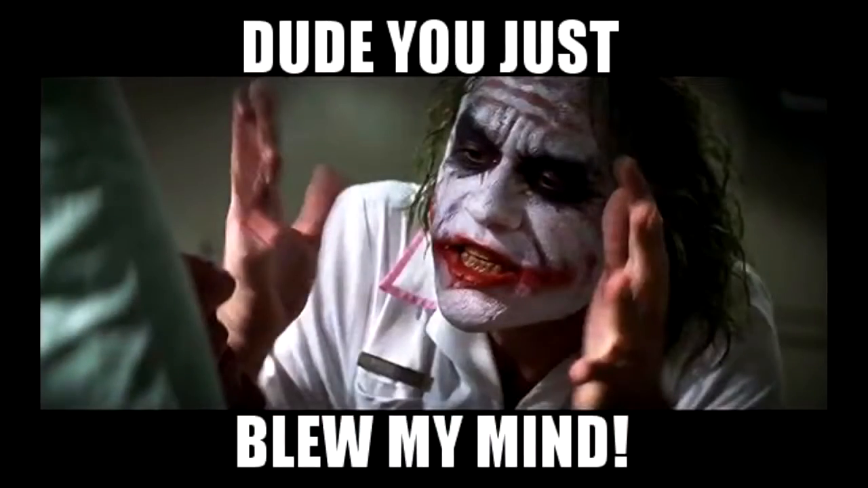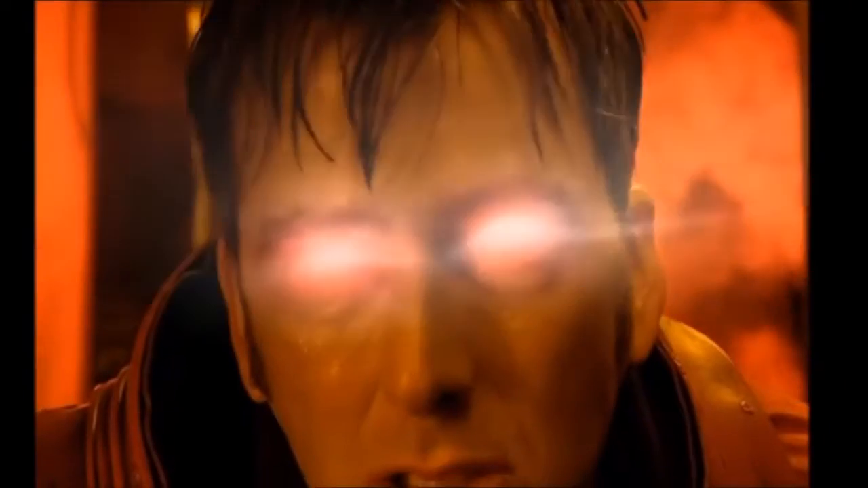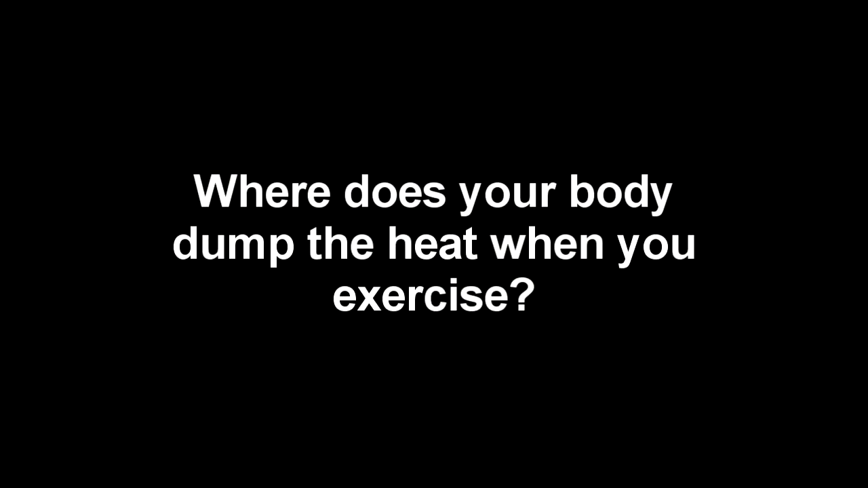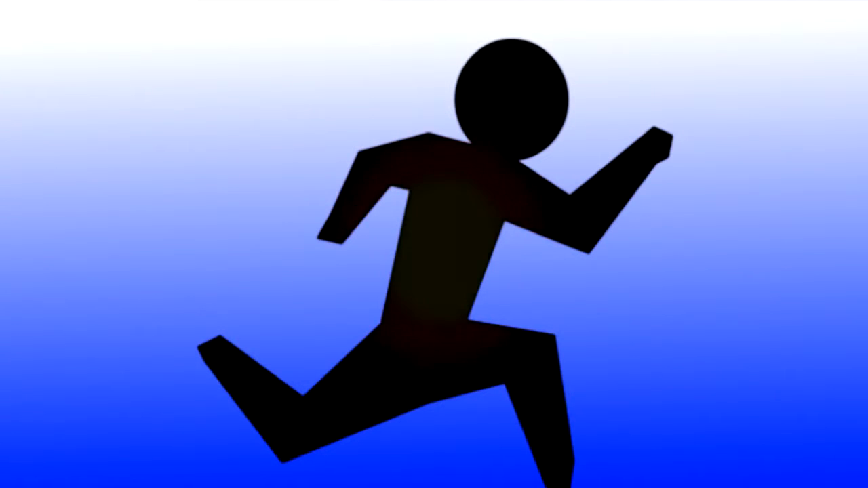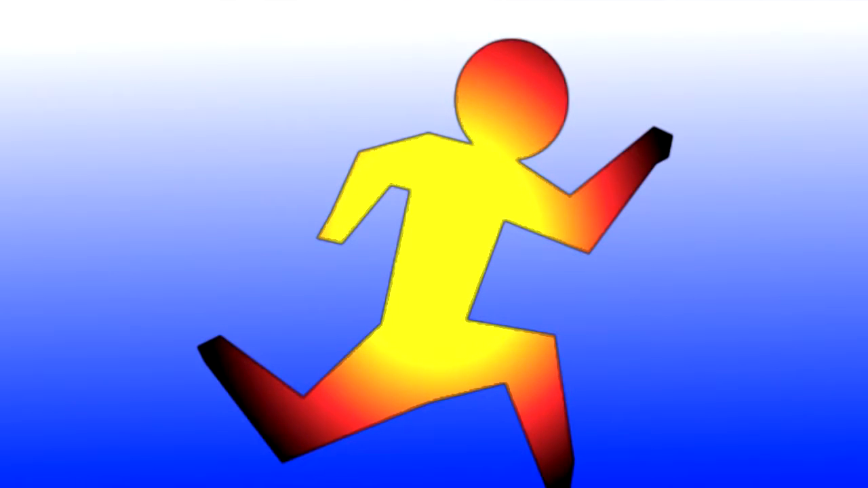Honestly, these just blew my mind. You know that thing below your nose, your body, the one you've had for almost your entire life? What do you know about it? I mean, if I were to ask you the very simple question, where does your body dump the heat when you exercise? I'll be honest, I just expected the body to generally heat up with maybe some localized heating where the muscles were actually doing the work. But boy, was I wrong.